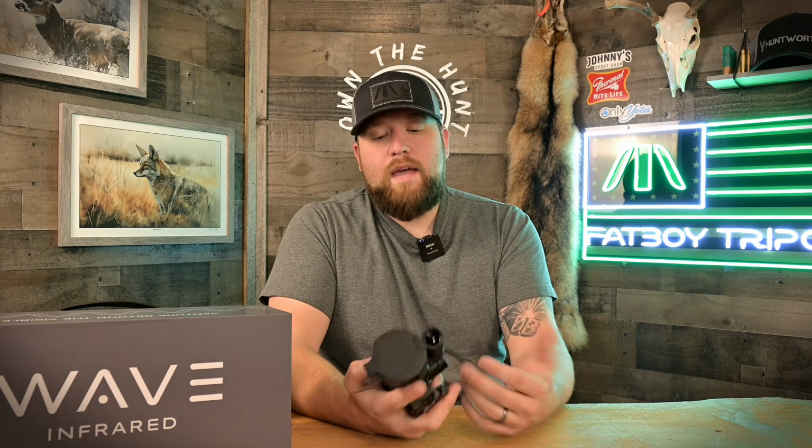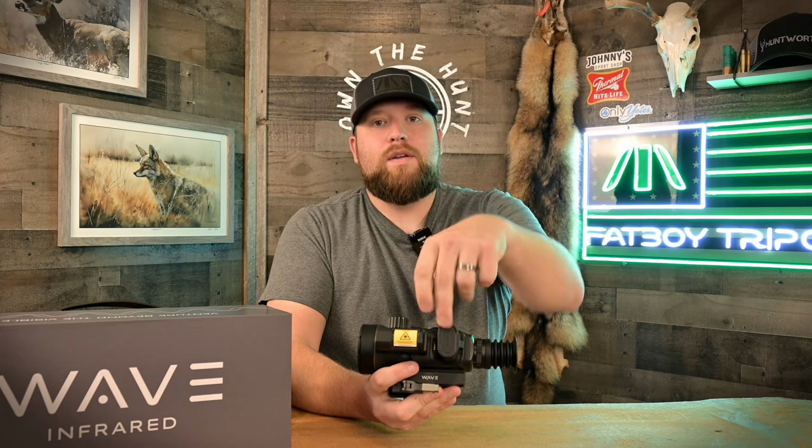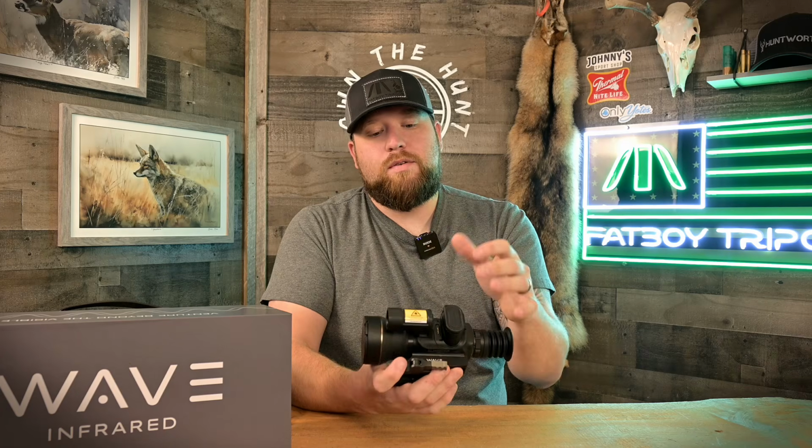Now, Wave actually opted to go for, right in between this rangefinder unit and the battery door, a 4-prong, very nice magnetic port, right?